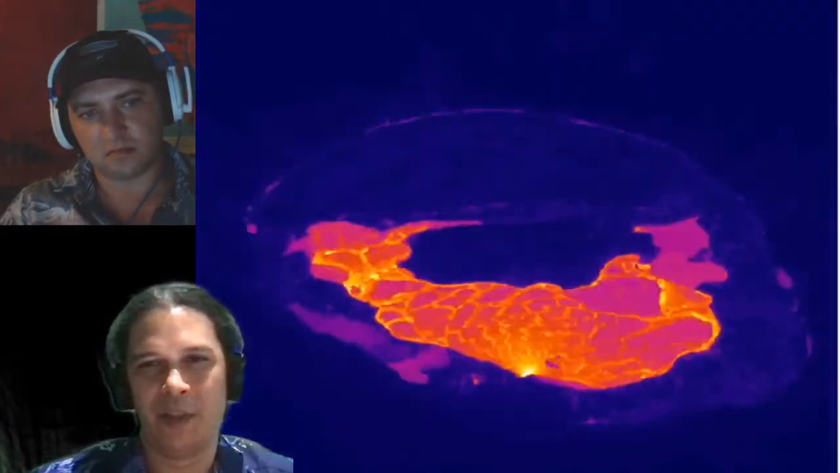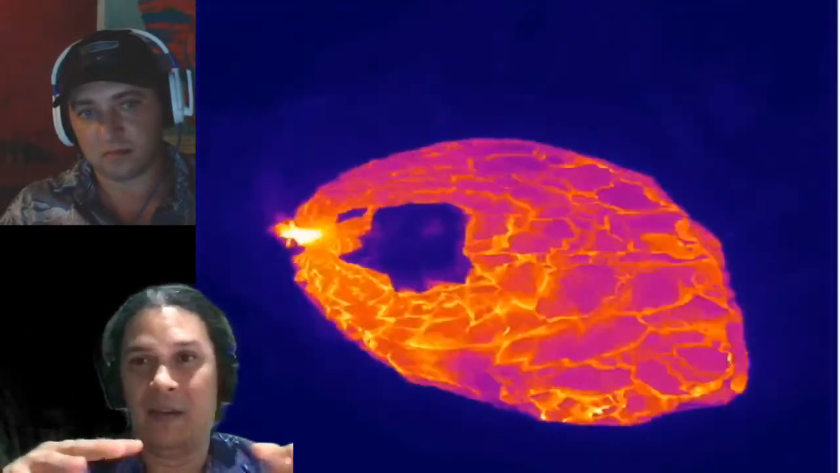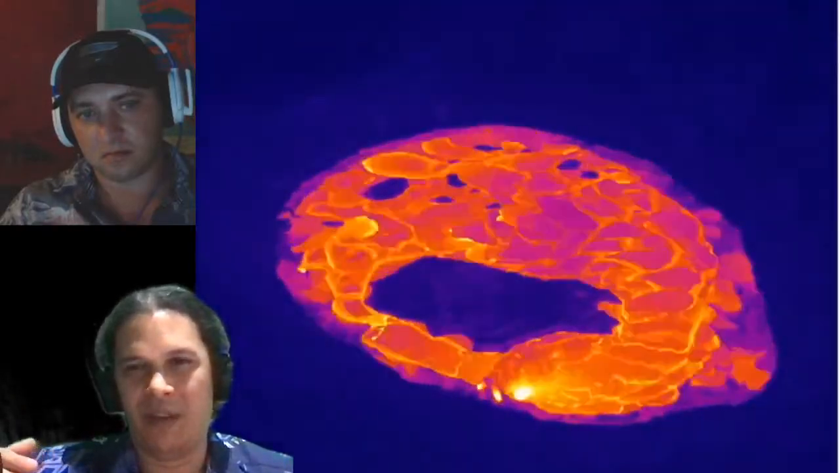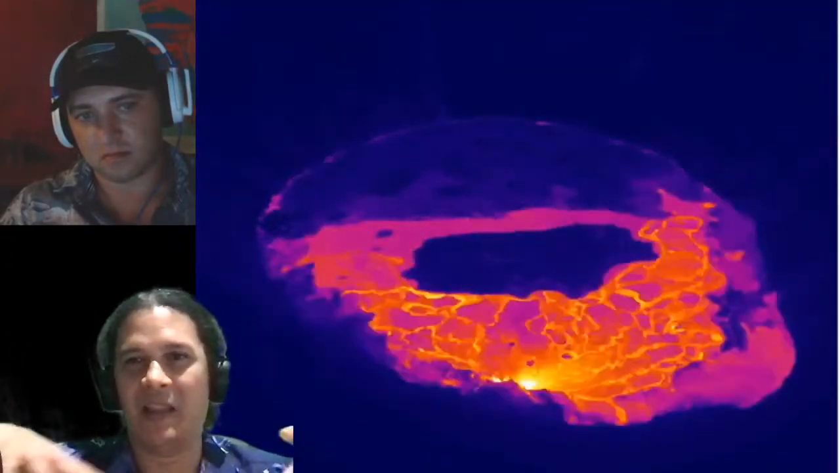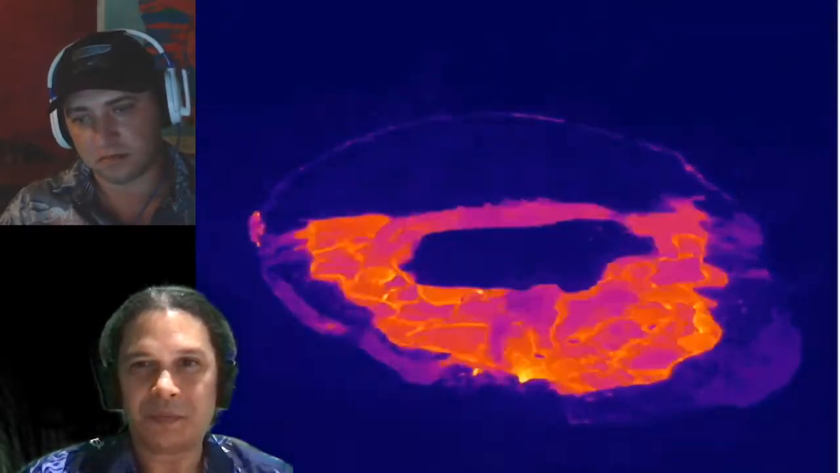Right now, there is water that filters through the whole volcanic pile and is relatively near the magma, but it can only get so close before it vaporizes and becomes part of the steam sleeve around the magma bodies as they exist in 3D under the ground throughout the volcano.